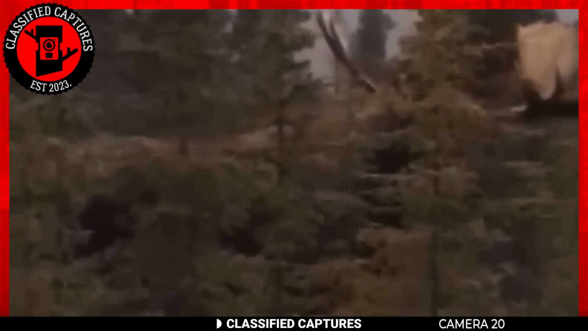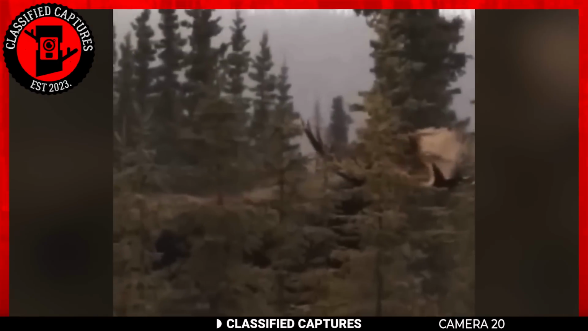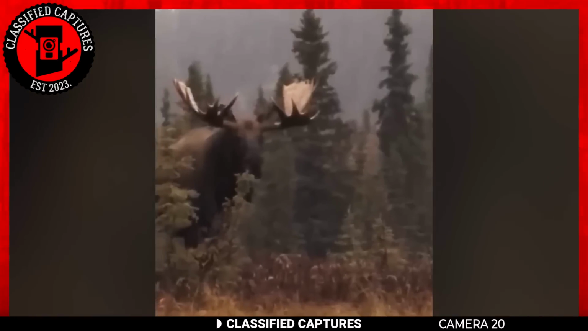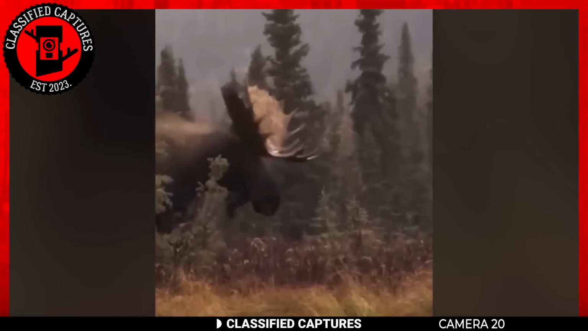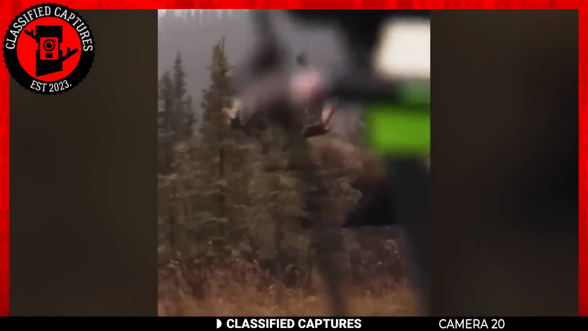Still on creatures that should not exist, behold the giant moose. The giant moose, also known as the Alaskan moose, can grow as tall as 7 feet at the shoulder, with exceptional cases reaching a staggering height of 10 feet. Yes, you heard correctly, up to 10 feet in height.